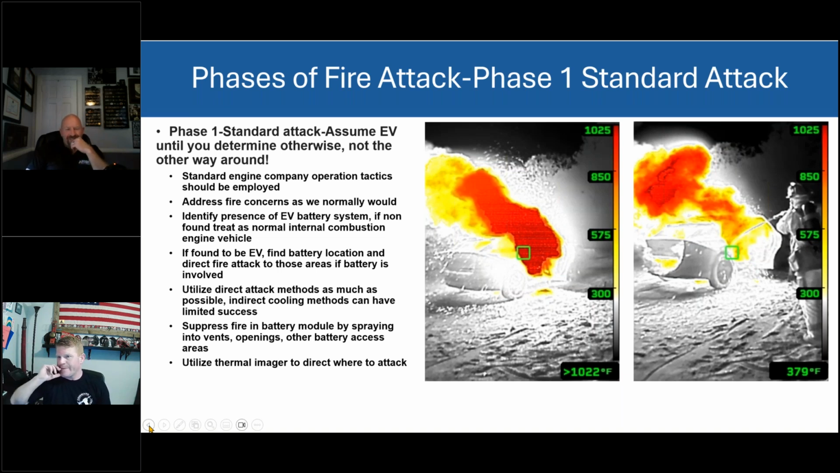But if you put the water or your suppressing agent, whatever you're using, in the right place, and you manage your attack strategies and tactics properly, then you're going to save battery. You're going to put it out before the rest of it goes. Now, you may be asking, why do you want to save battery? Well, we want to make the fire better than it is now. We want to take that timetable and move it backwards. So we want to stop the propagation.